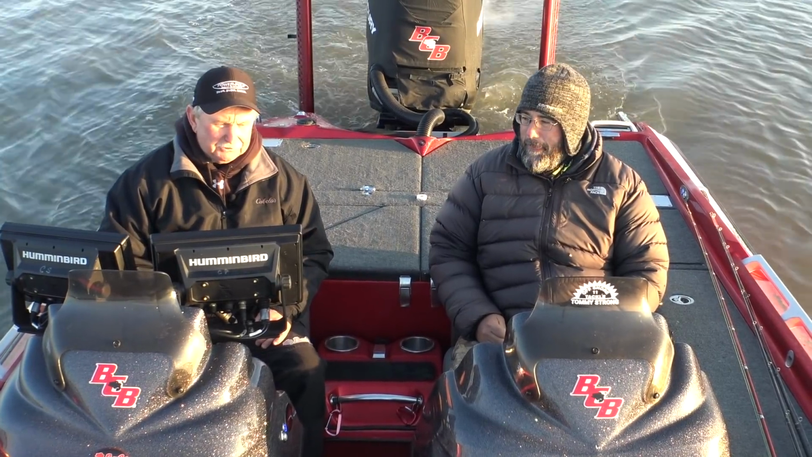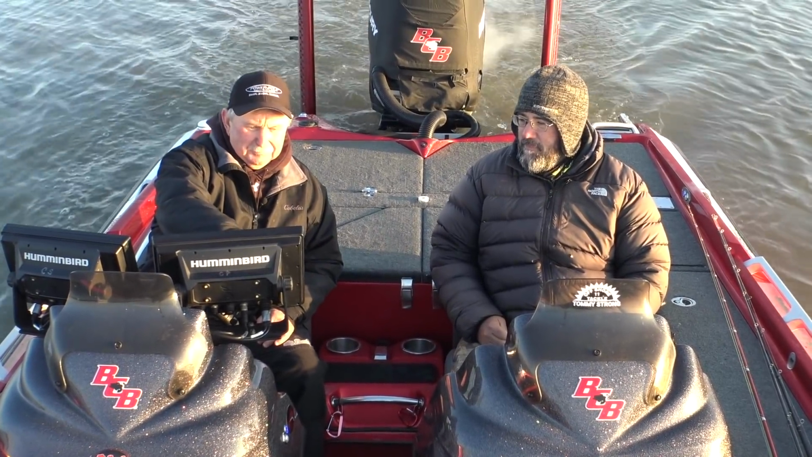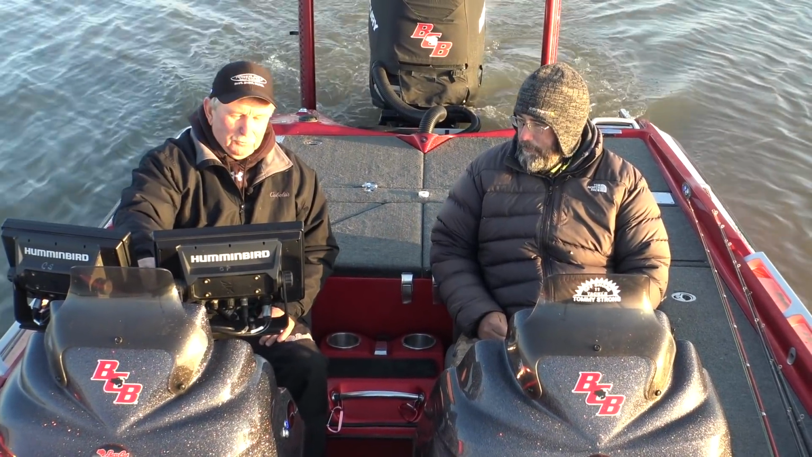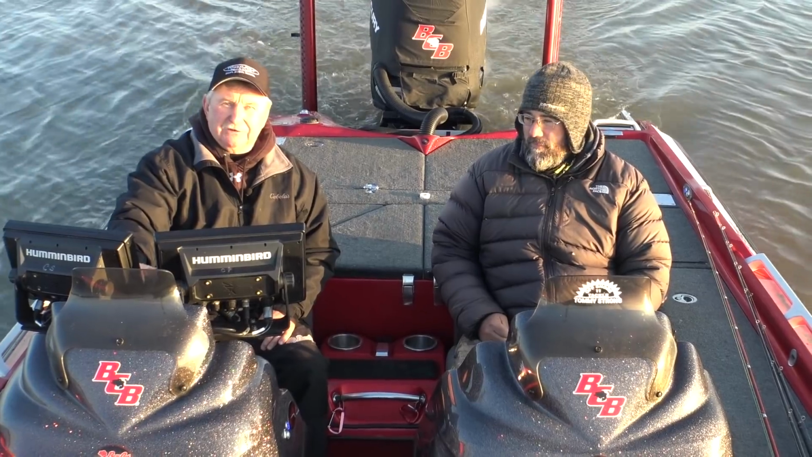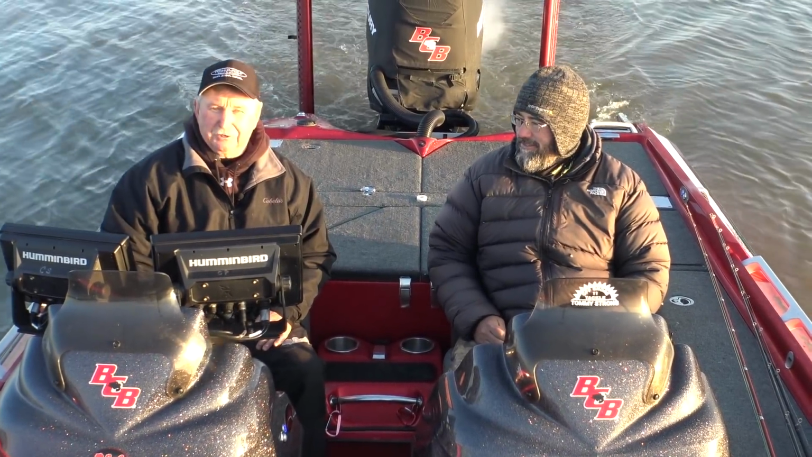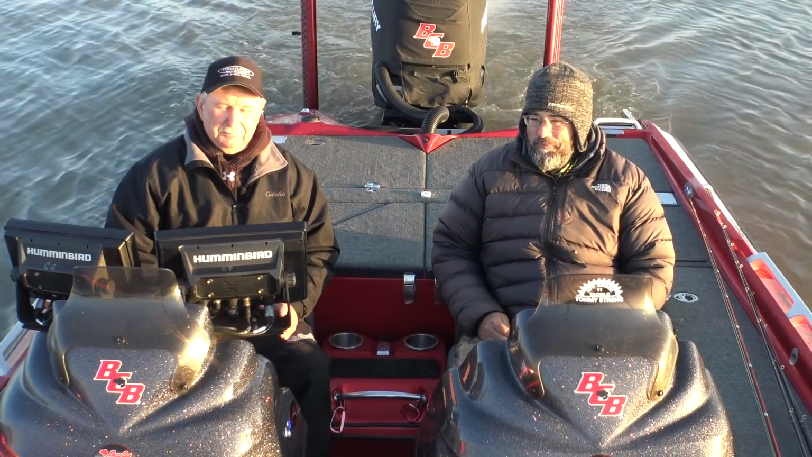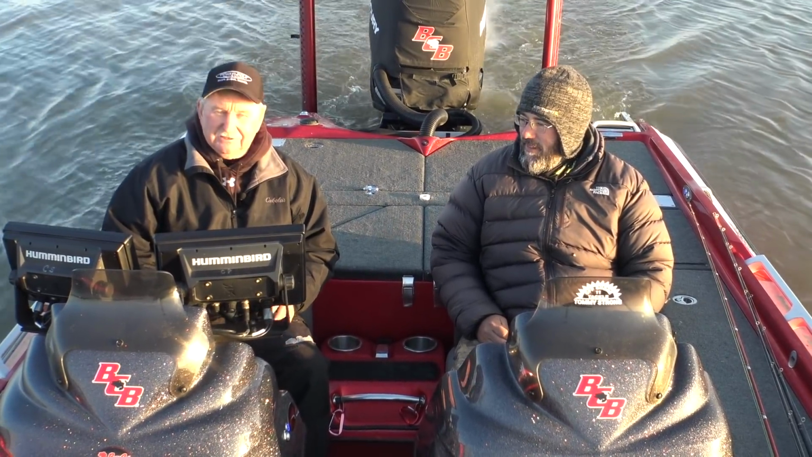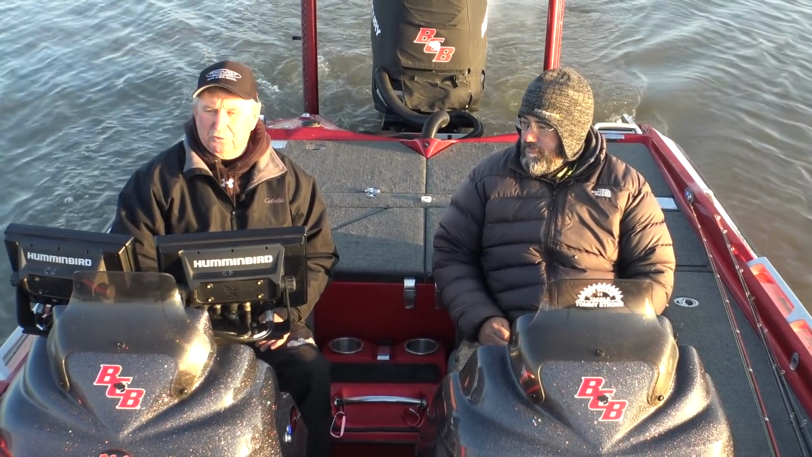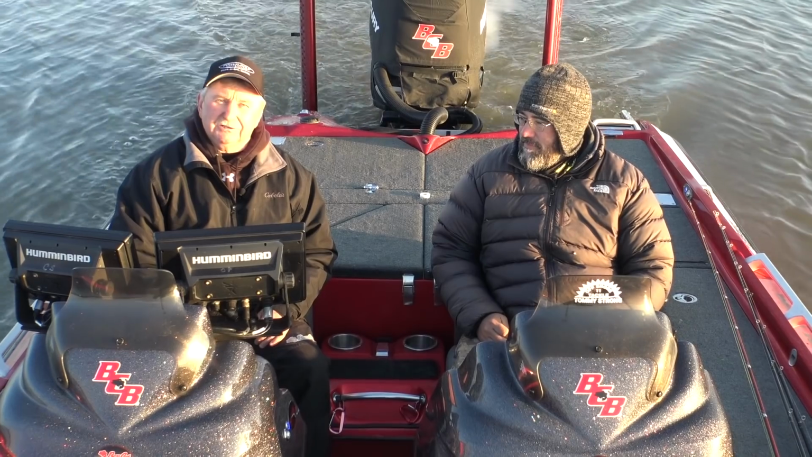The water temperature, let me see here. Cold. Yeah, it's winter time. The water temperature is 38.7 degrees. The air temperature this morning was 32 when I got out of the truck. But fortunately, there's not much of a breeze at this time. Hopefully it doesn't get up, and the sun's out. It's a beautiful morning, so let's quit talking and let's start fishing.